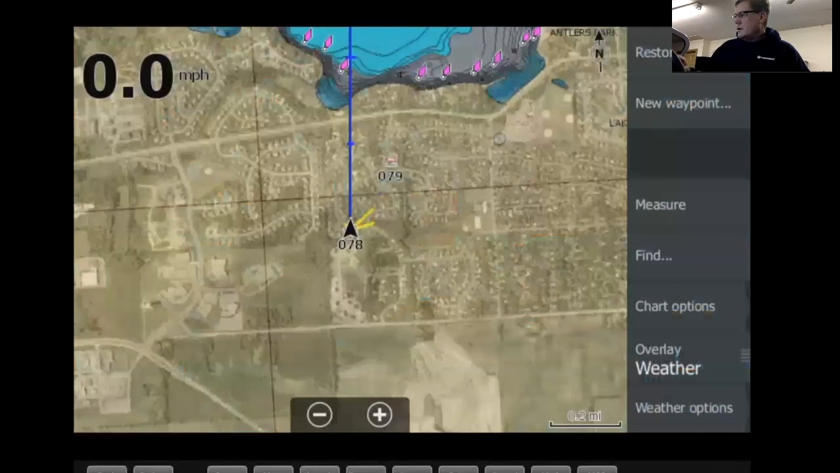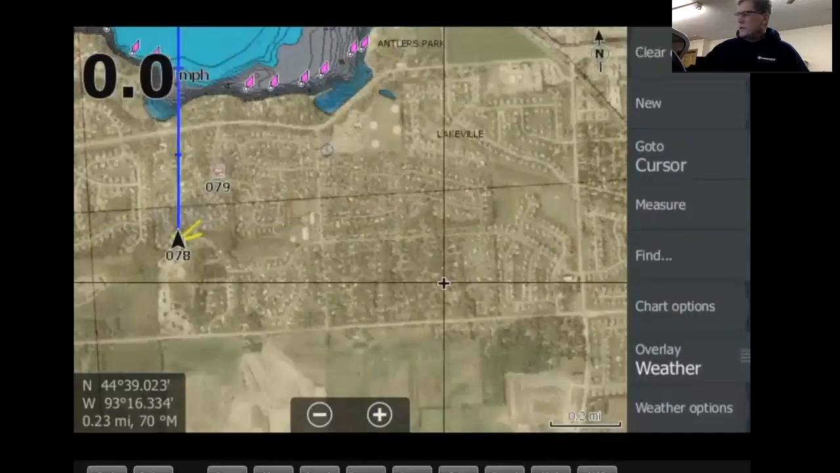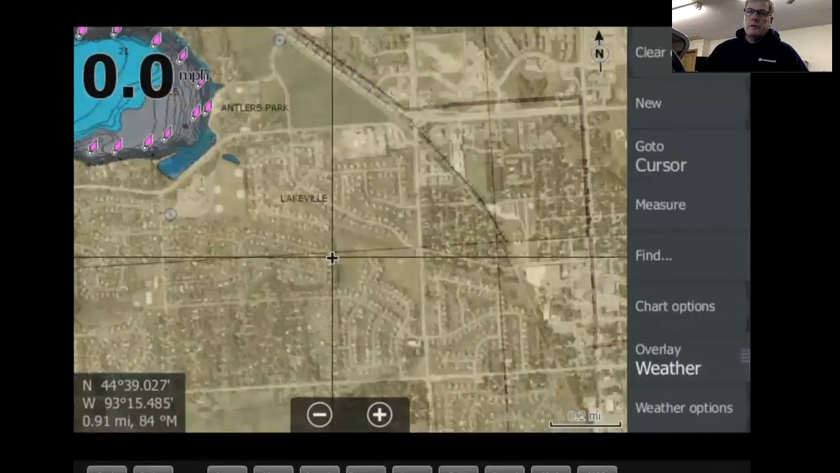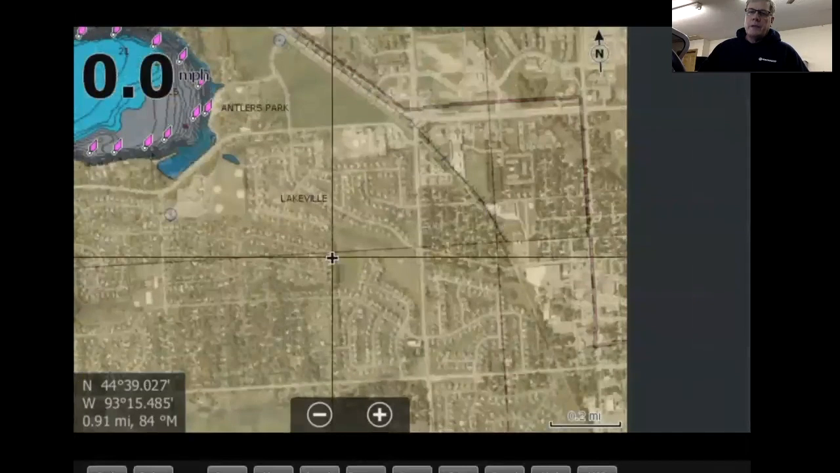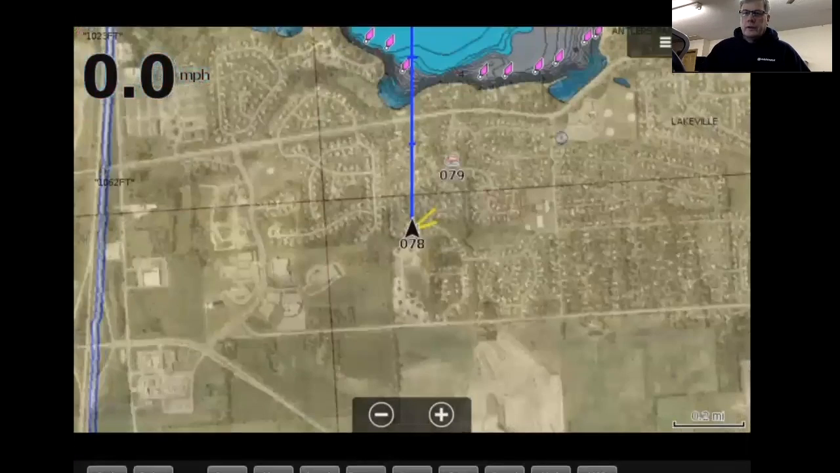I'll show you how to do this menu thing here. There's some various things you may want to know about. Let's say you drag your screen around. This is a common question on Dr. Sonar: do I have to manually drag my screen in order to get it to follow my boat? Well, what happened is that you touch the screen. Your cursor is now locked on right there. What you need to do is tap on Clear Cursor.